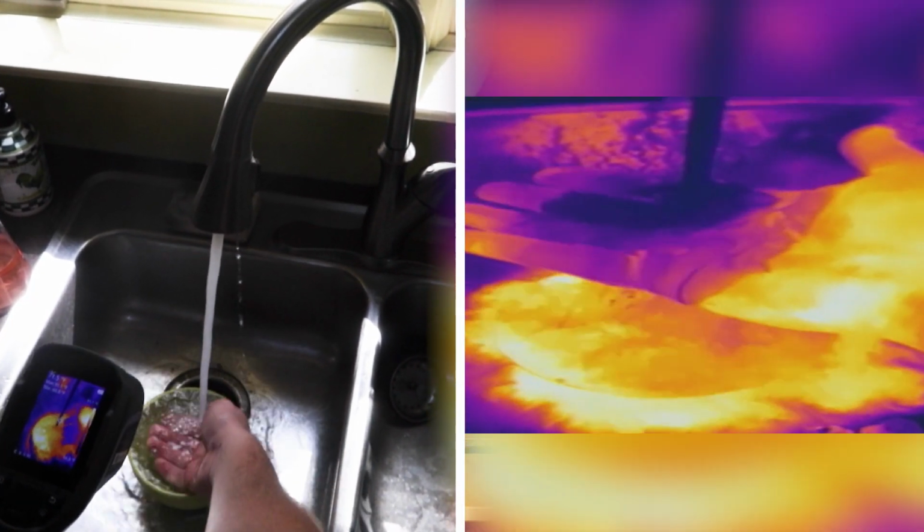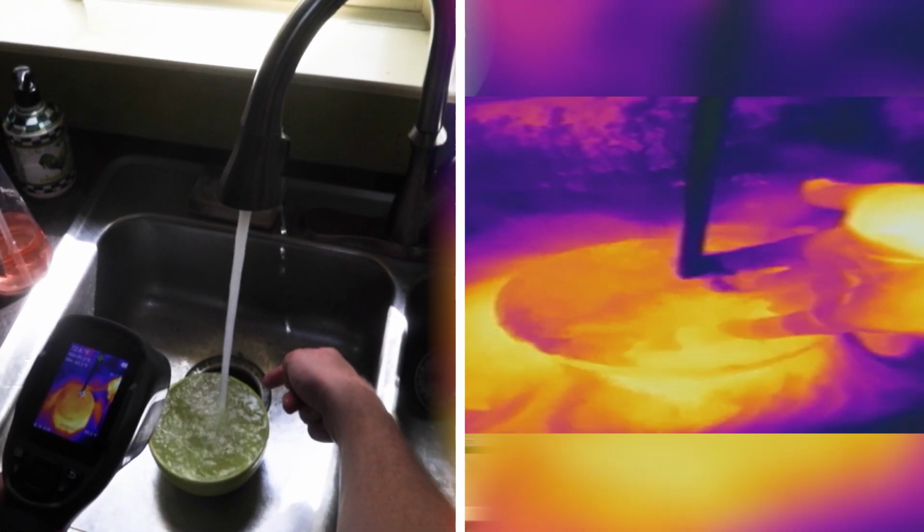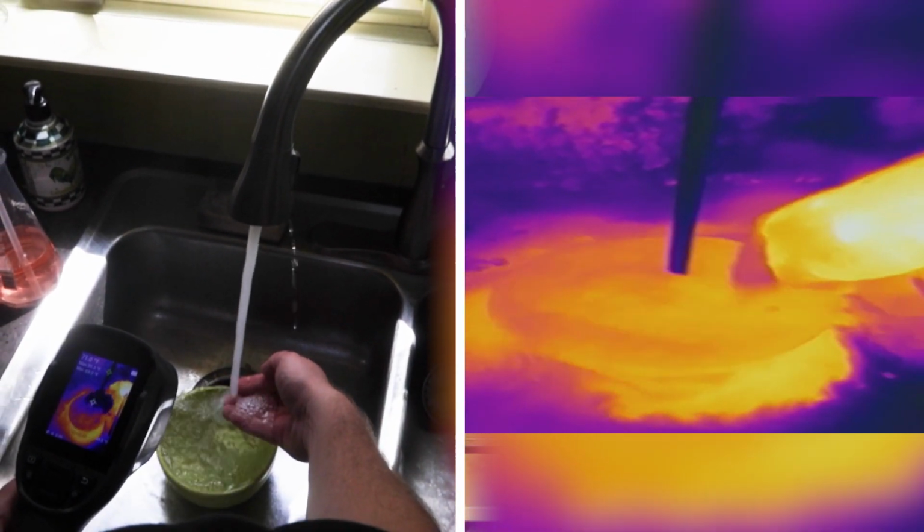You could use this for teaching, but you could also use it for cooking. You could use it if you're mixing some kind of weird epoxy. There are so many different things you could use this for.